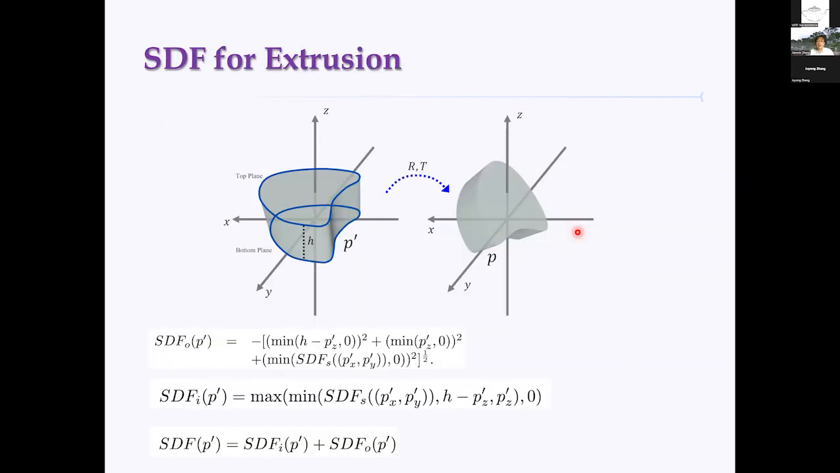So now the issue is, for this extrusion object in 3D space, how can we find the distance function? For example, for point P here, I'd like to find the signed distance function with respect to this extrusion part. Okay, that's complicated.